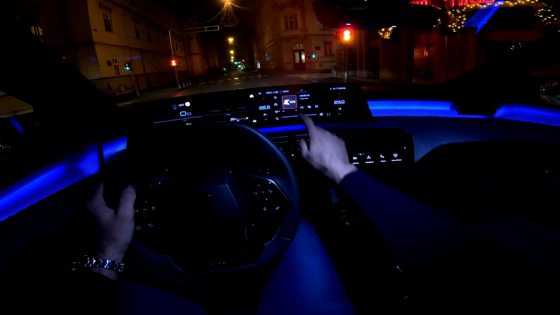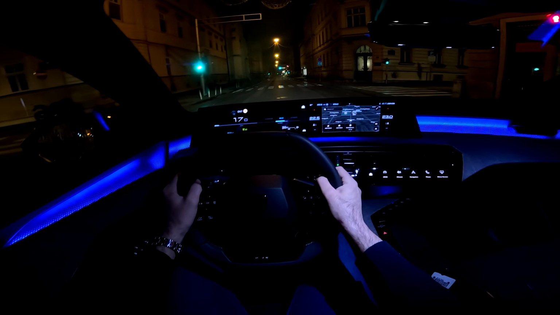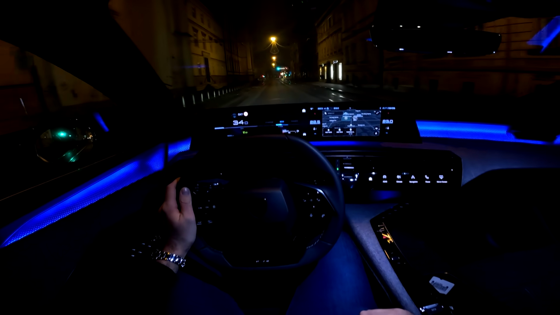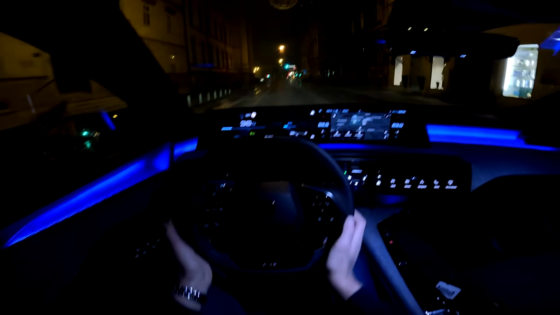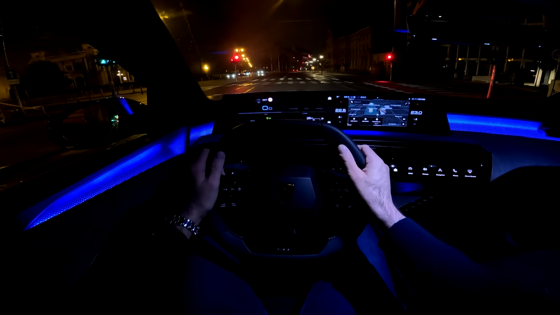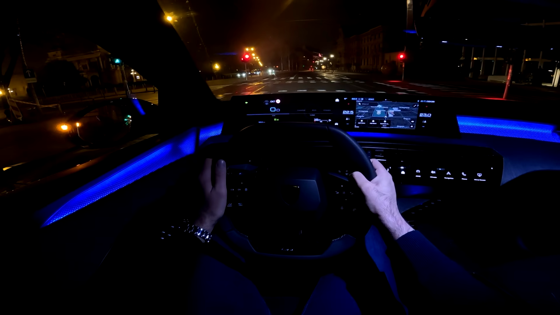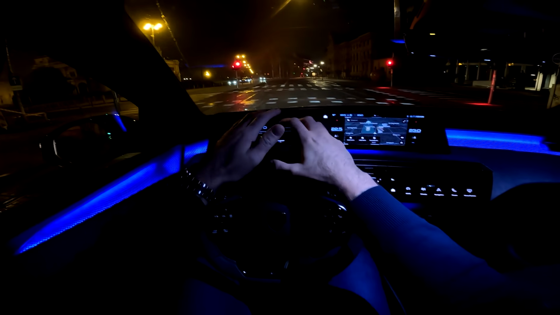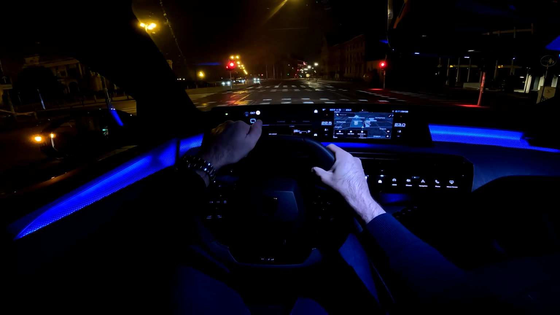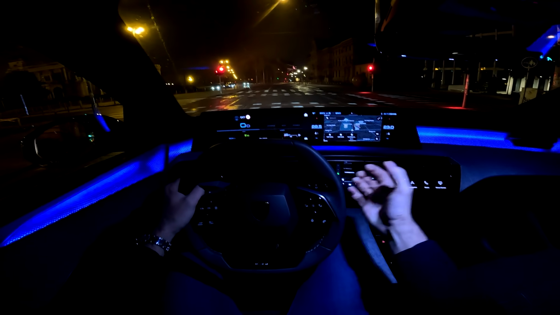And now you can see this layout. Of course, the 21-inch panoramic i-cockpit from Peugeot looks gorgeous, and it really feels so nice to be behind the steering wheel. And speaking about the steering wheel, of course we have the nice small steering wheel, with the new design, the new Peugeot badge here, GT lettering on this trim, and it feels so nice in hand. Also, I love the position that I have here. As you can see, I can clearly see the panoramic i-cockpit.